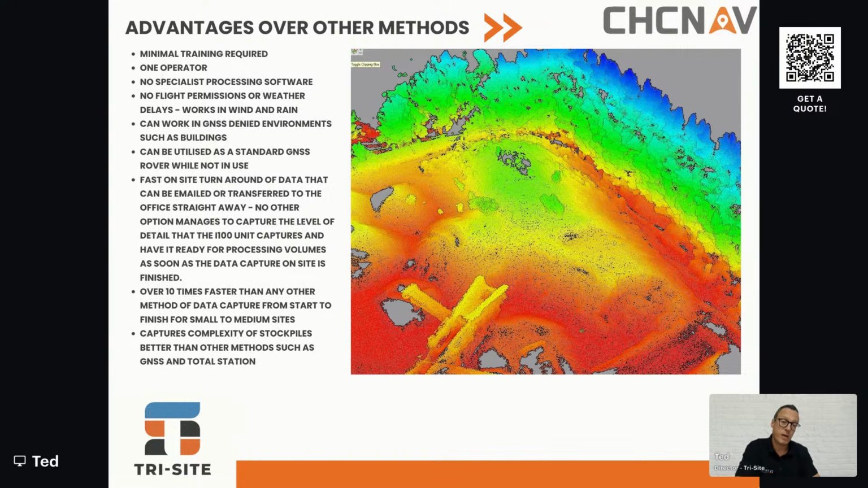So the stockpile that you can see in the background there, this was done for a demonstration to a client who purchased an i100 unit. Now, this particular stockpile, there are a line of trees down the right-hand side. You couldn't have surveyed to the bottom of the embankment with a traditional GNSS unit. You would have struggled with a UAV to do this.